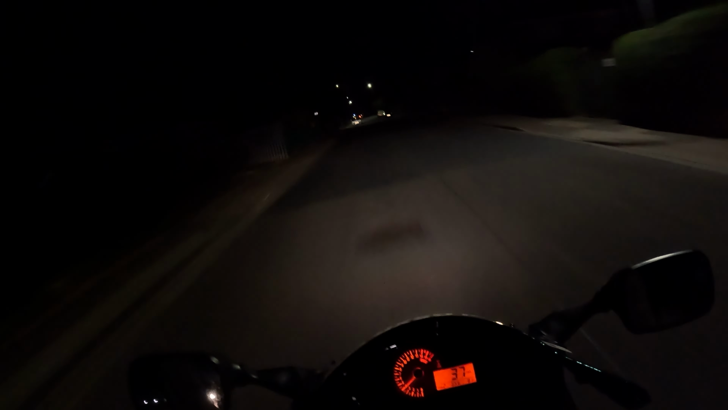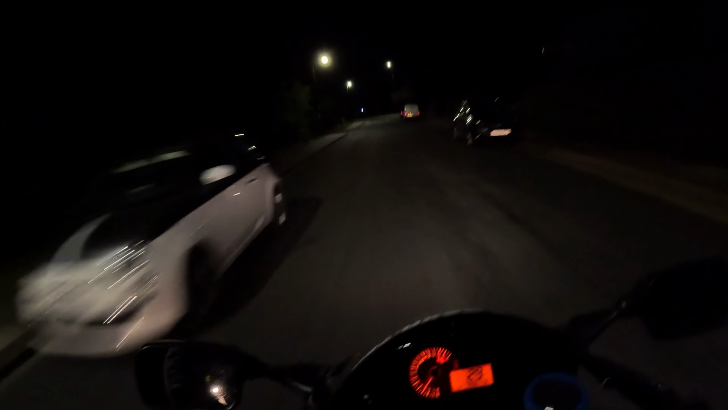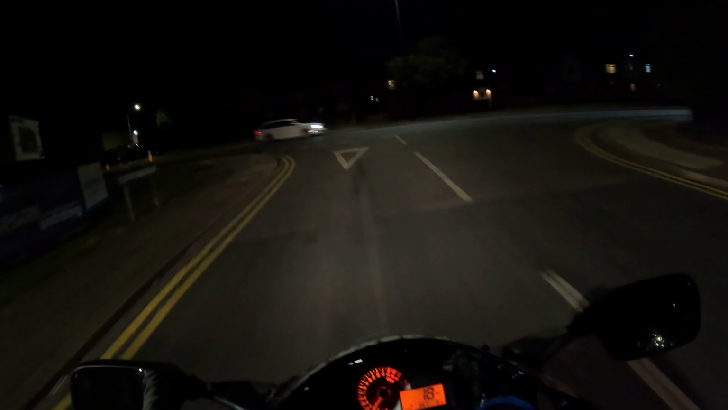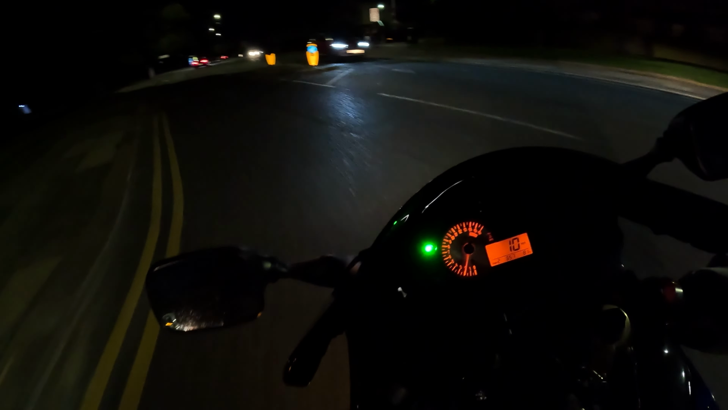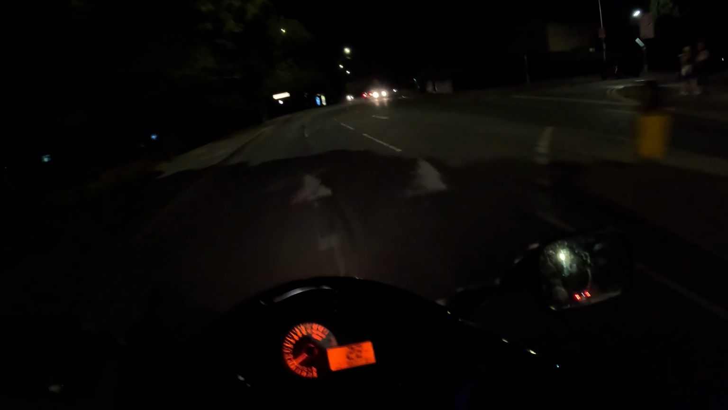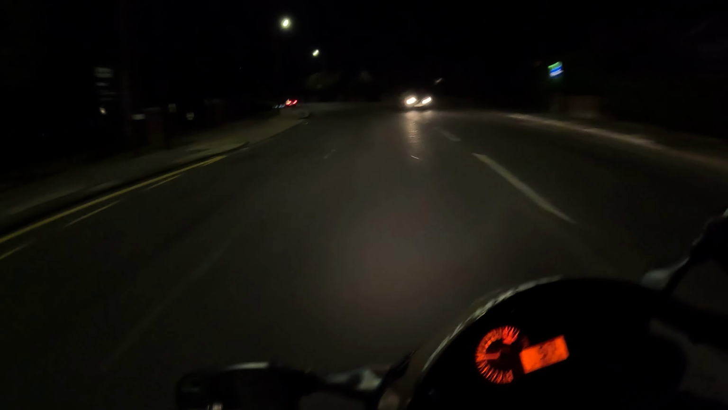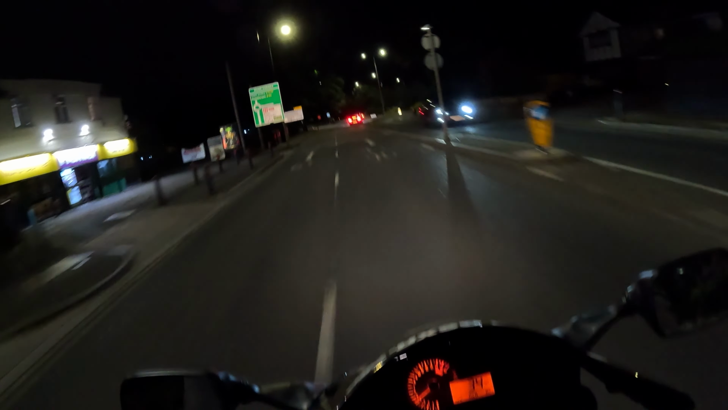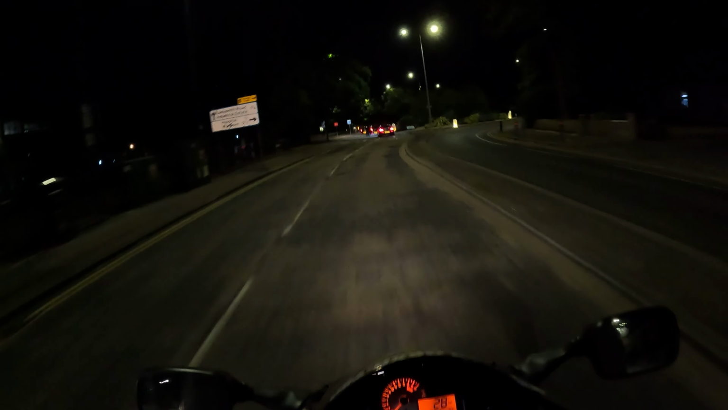Up to about 100, 110, it'll beat most things on the roads. At 120, it starts to slow down. It is down geared because it's more geared towards acceleration. I'm not bothered about the top speed. It has done 171 before, but I care more about the acceleration, 100%. So that's what I've got it geared towards.